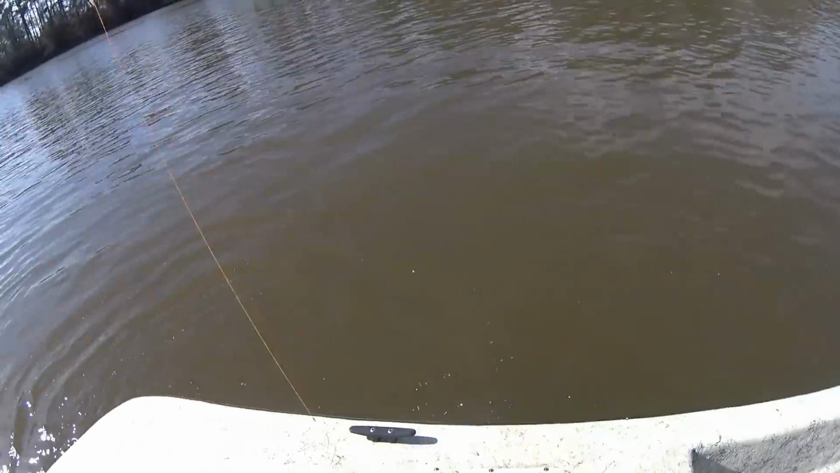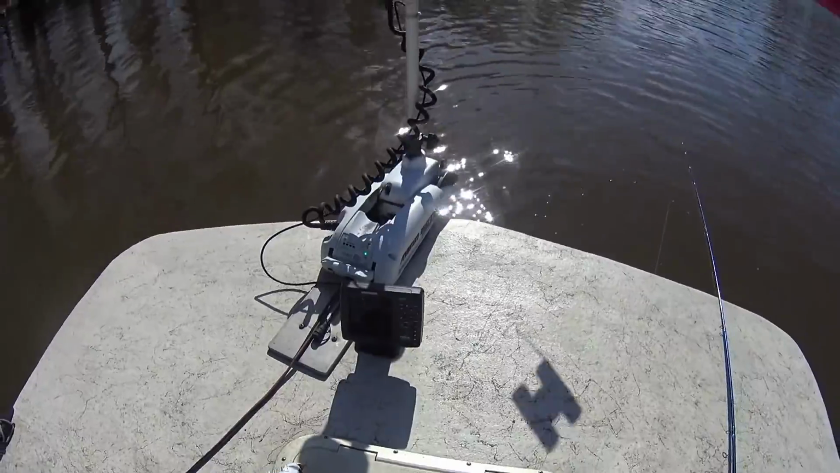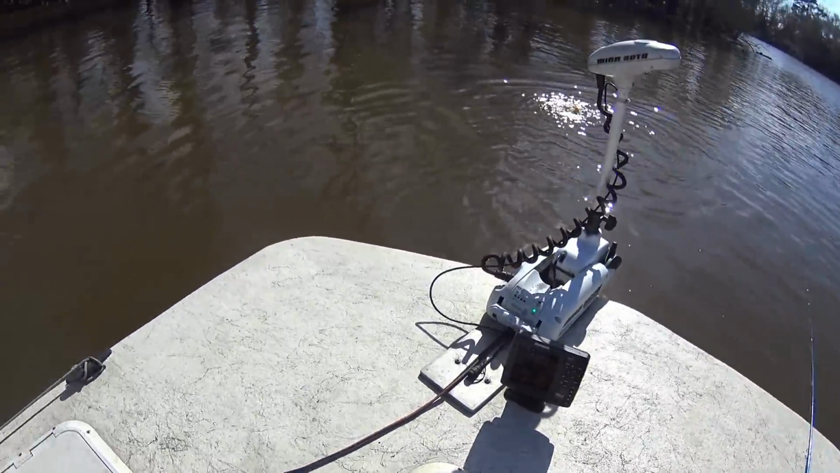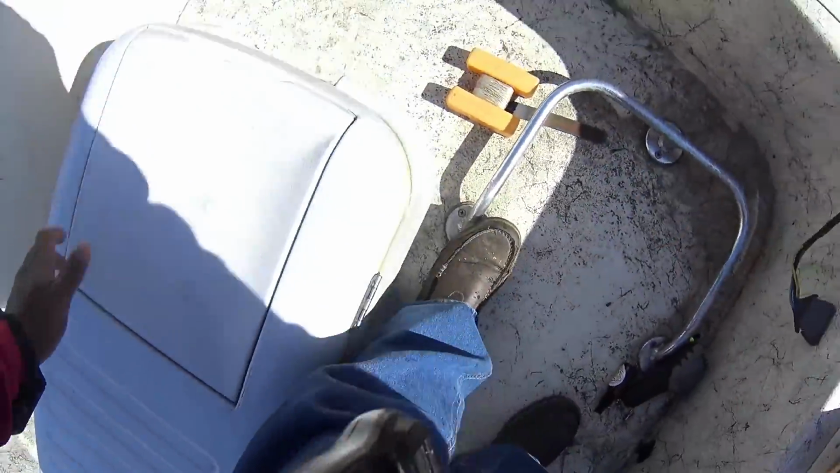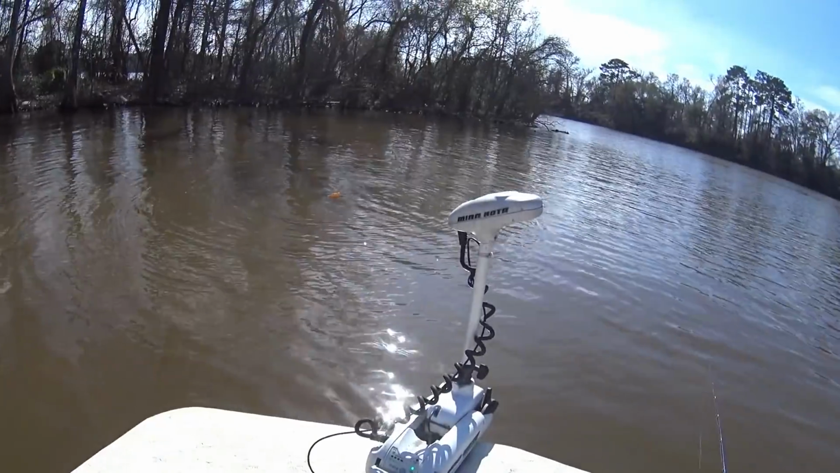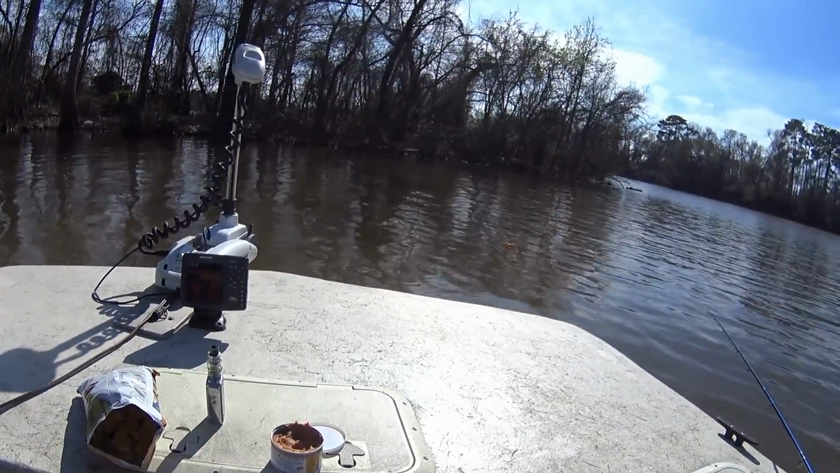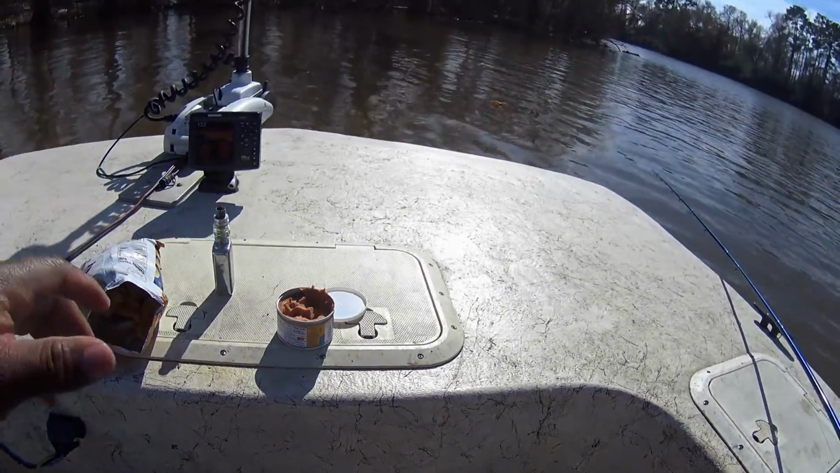I can't stress enough how important it is to keep your line tucked between your rod and your jig, because most of the hits are going to come while that jig is slowly falling down. And if you just throw your jig out there and just let it free fall, there's going to be no way that you will feel that thump. Always keep your line tucked.